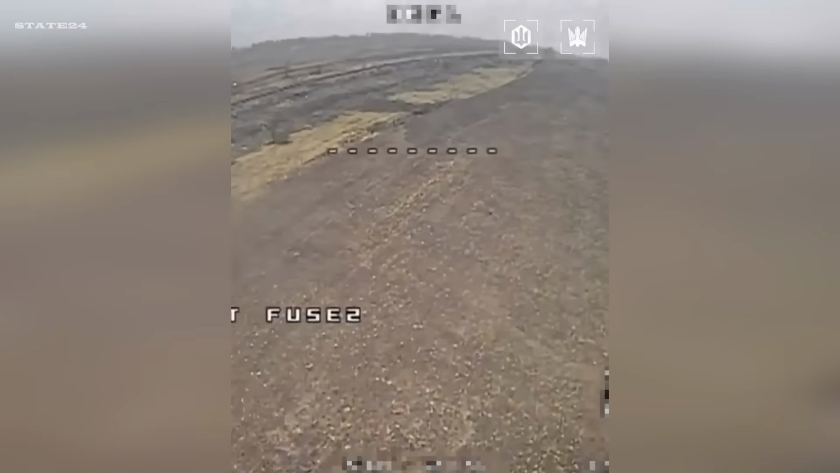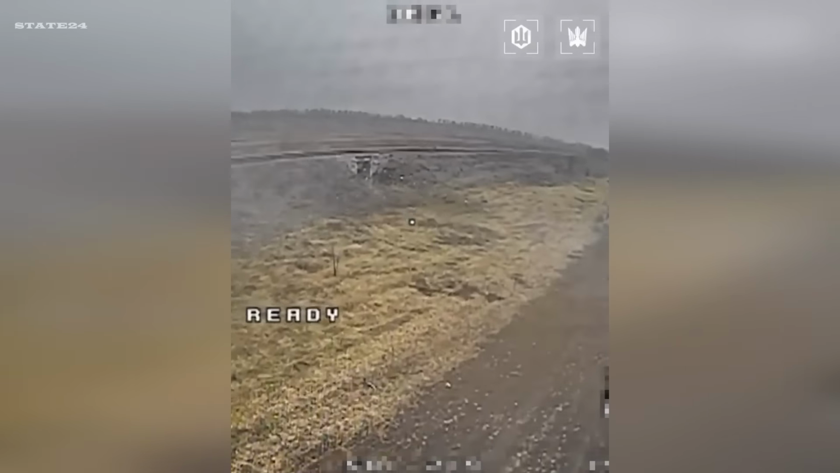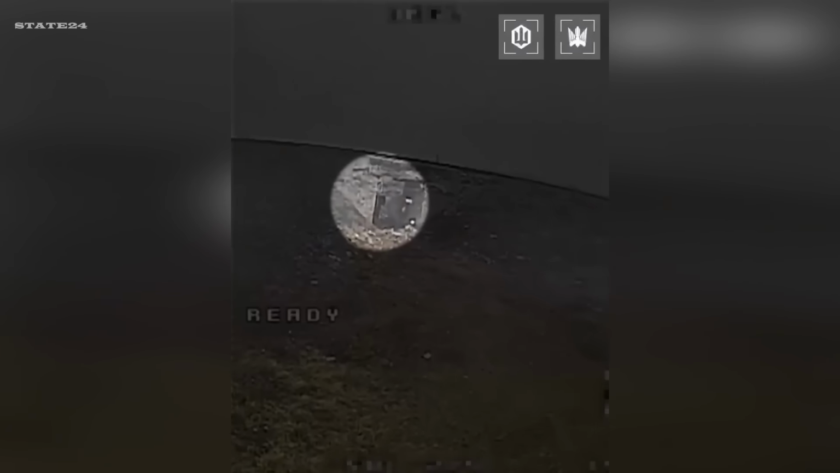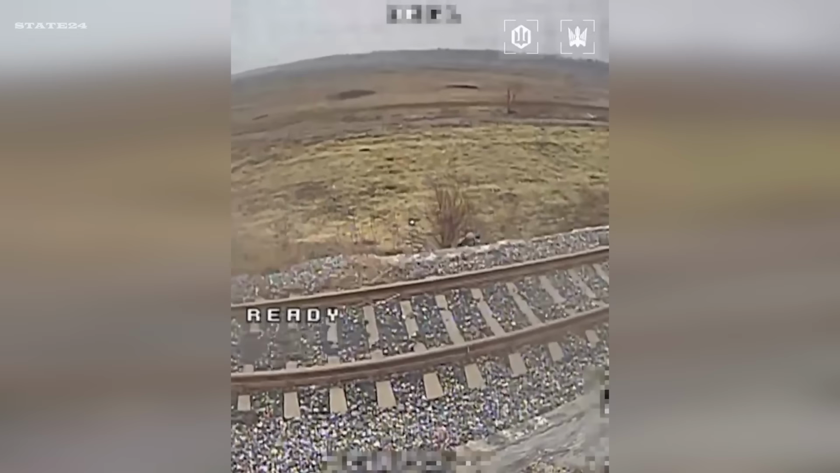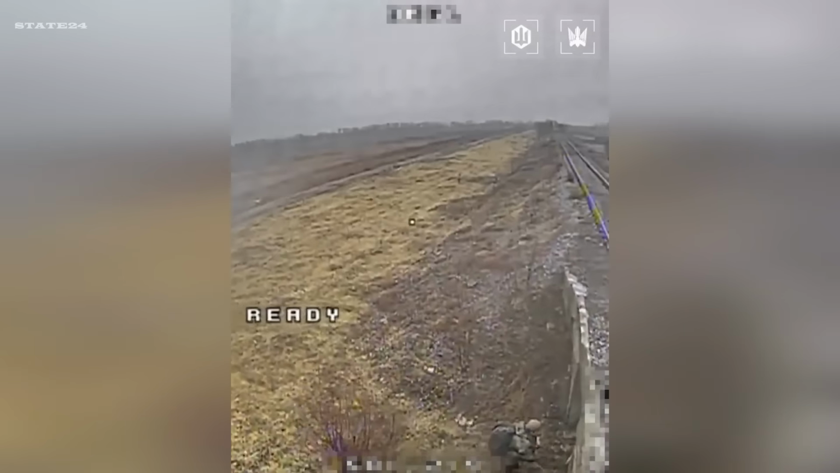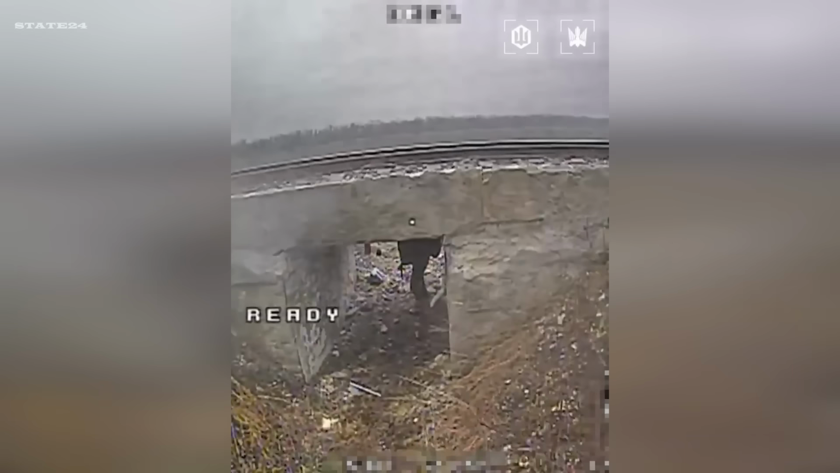A Ukrainian FPV drone belonging to the Magyar Birds unit targeted a Russian soldier near a railway line in the Donetsk region. As soon as the soldier spotted it, he immediately tried to take cover as a last resort, but there was nowhere to run. That wasn't enough. The soldier fought until the very end, but he was caught by the drone in a very bad position and couldn't escape.